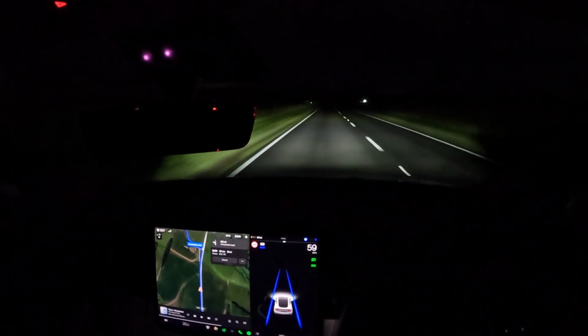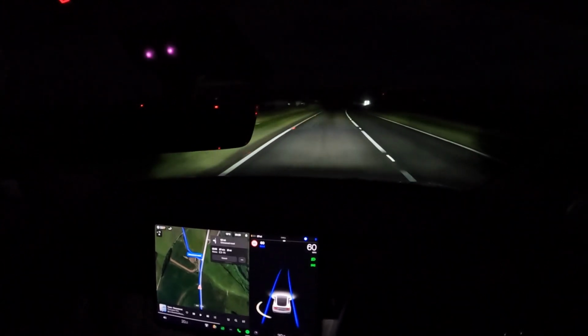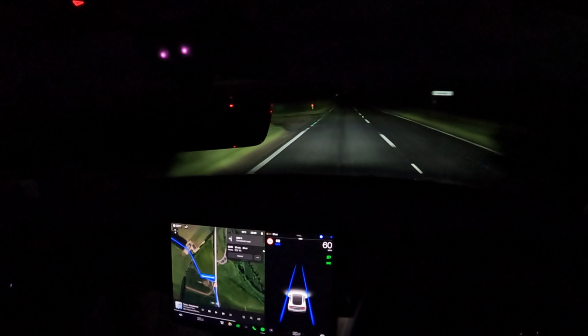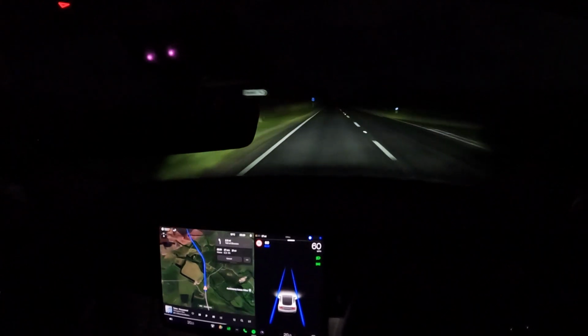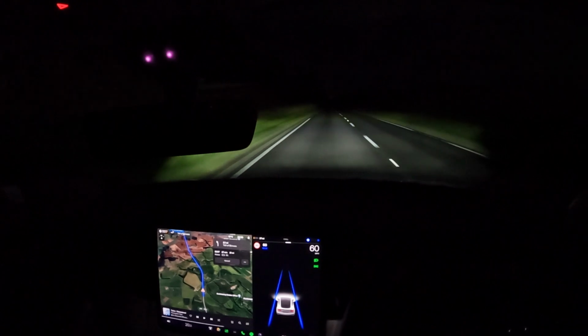I'm going to switch it off again because somebody else is coming, but the instant that you double tap down it comes on. So I'm having to knock it off very, very quickly. And that is one thing about Autopilot at night that frankly is a pain in the bum.